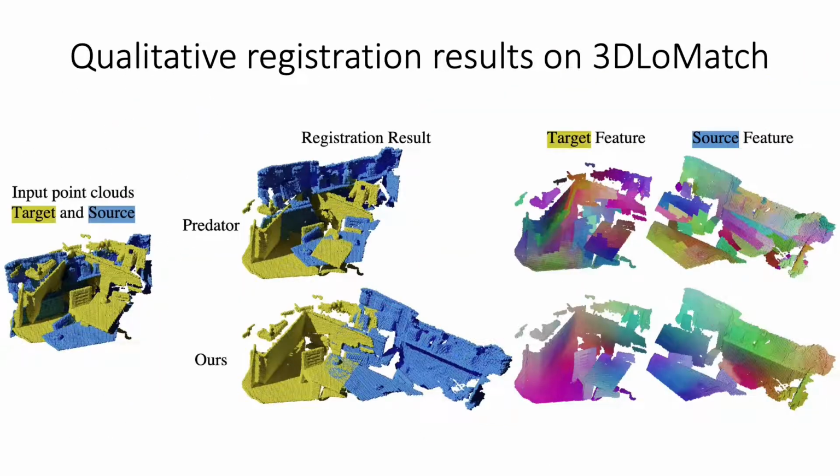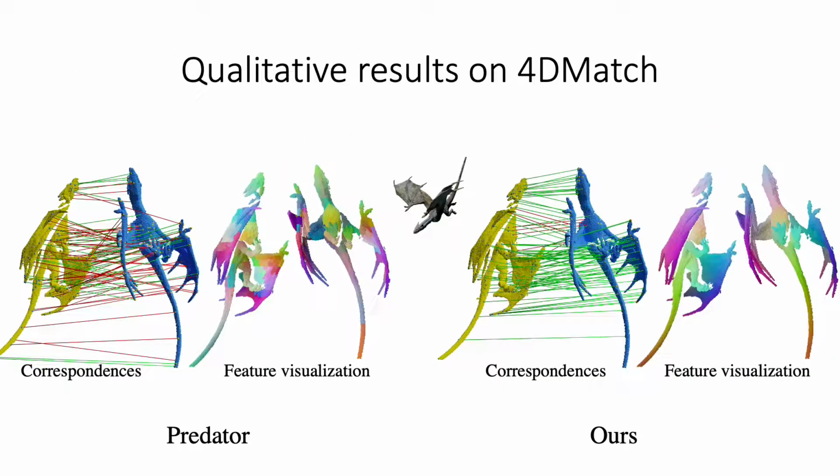Here we show a scan registration result on 3DLoMatch. The feature visualization shows that our approach learns a position-aware feature and also accurately reflects the inter-point cloud relative position. Our method alleviates the matching ambiguities for this bilateral symmetric dragon. Note that our method produces different features for the left and the right wings of the dragon.